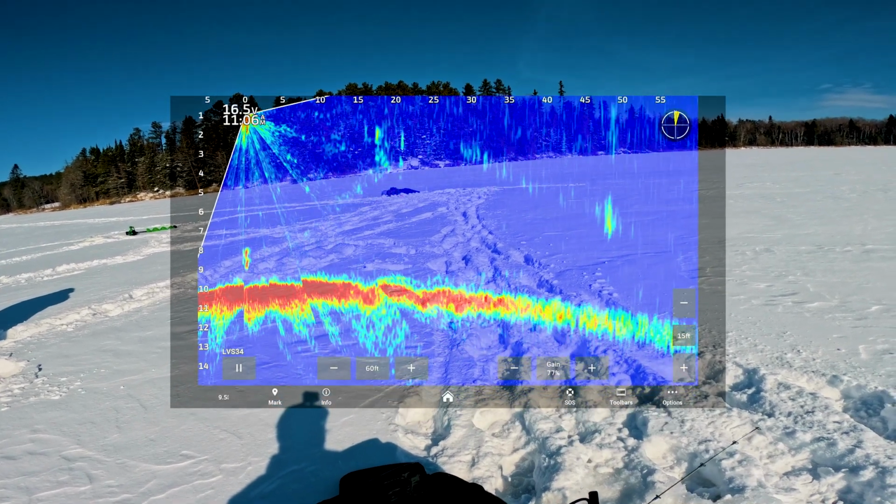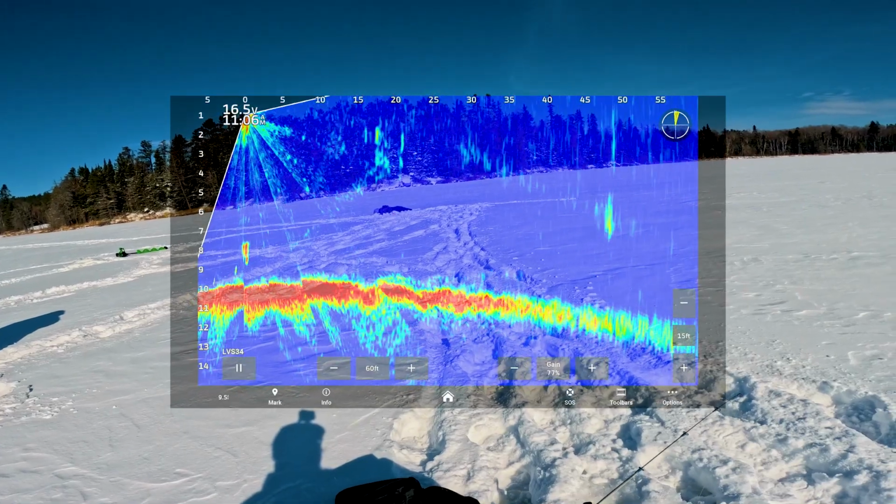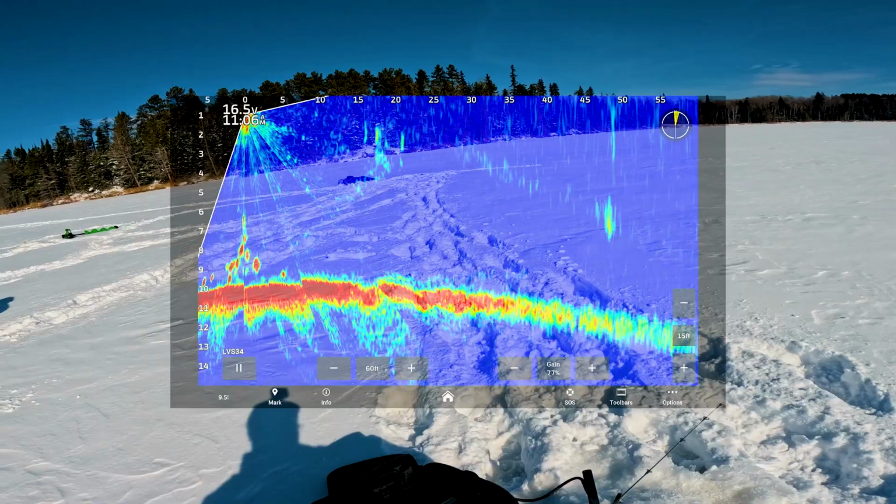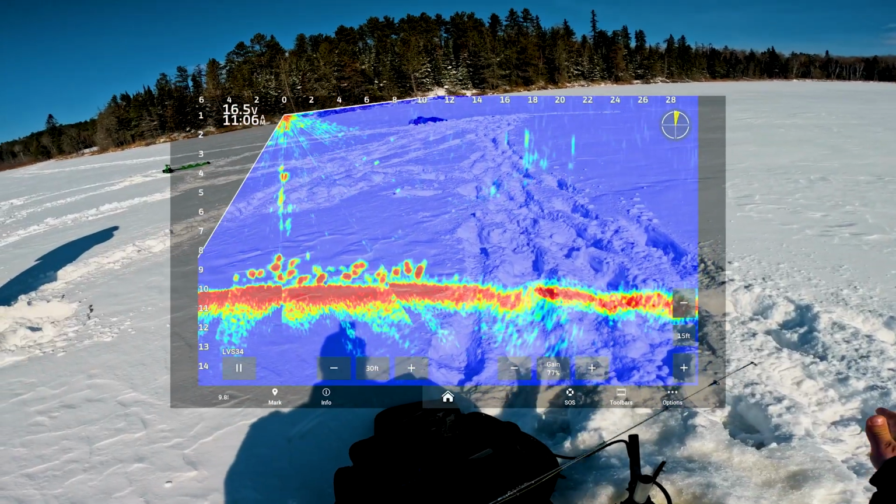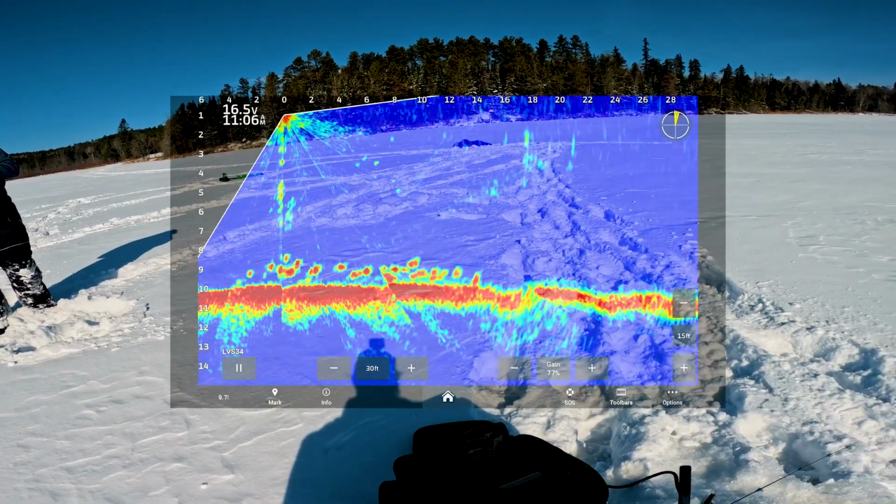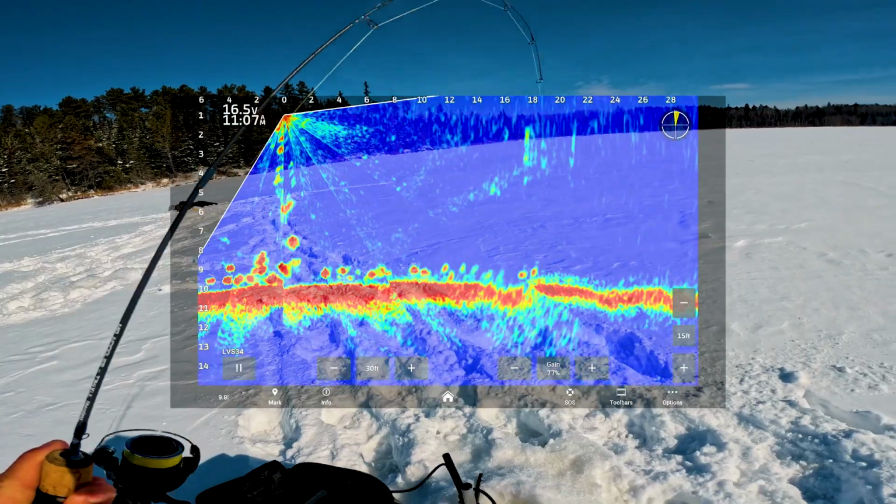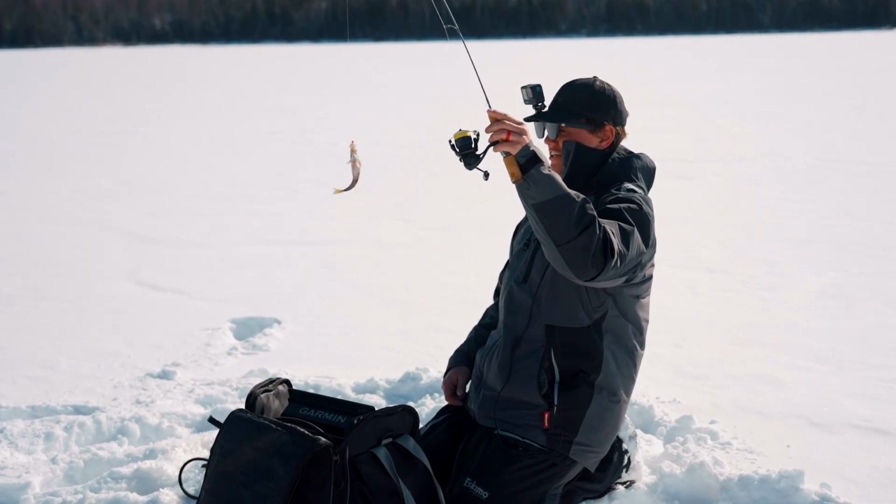Come on. 2 of them. We're gonna get one. They're tiny. That's all right. Oh, the school's here. They're coming. Look at this, they're all under me. Oh, they're moving, they're moving. We gotta get one of these. Look at that. Look at this school. We got him. AR perch on the ice.